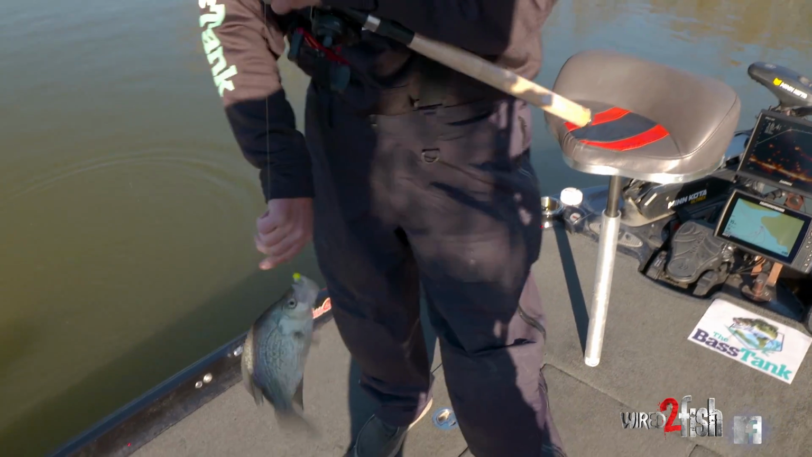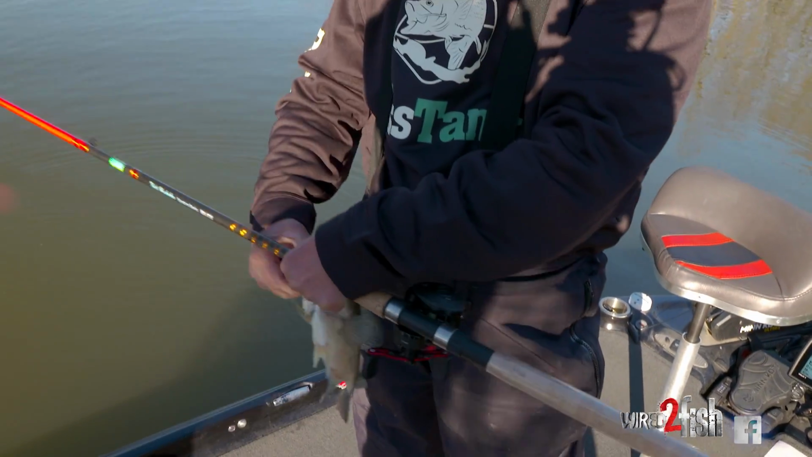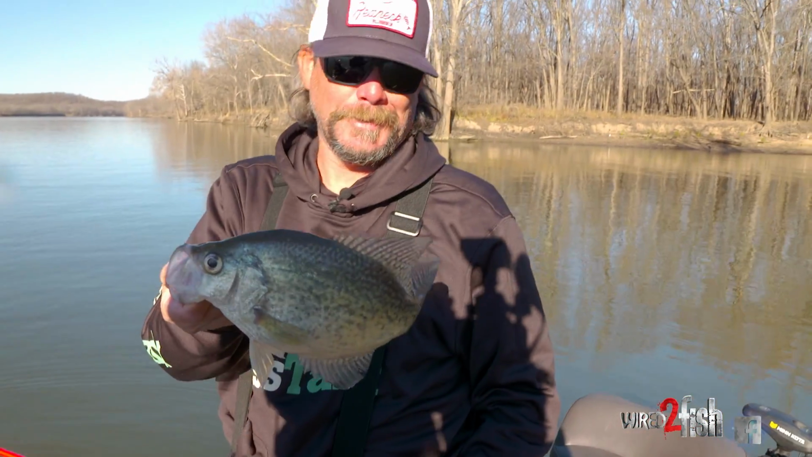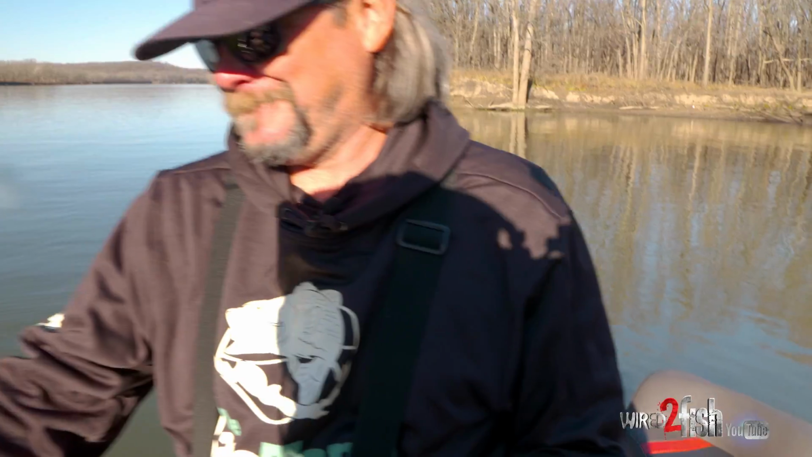Second drop. Broke the camera curse. Not a big one, but second drop, good pound, good eater.